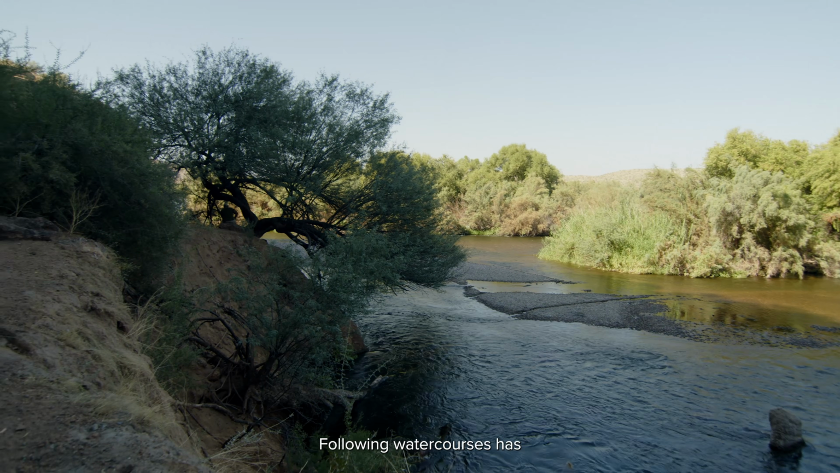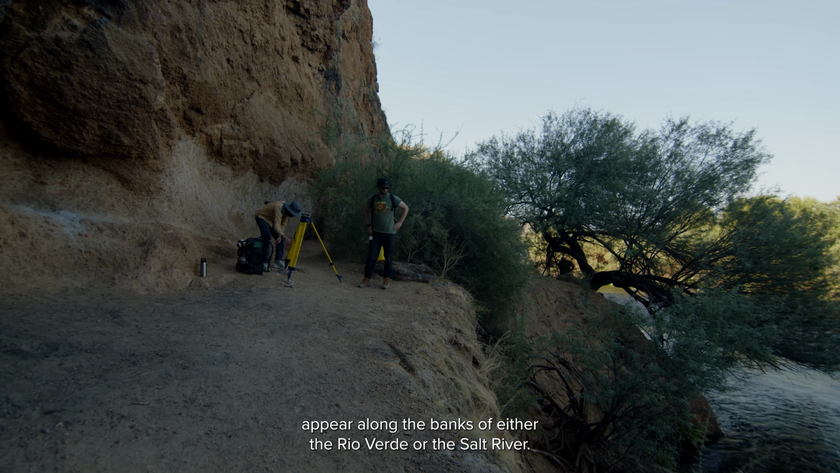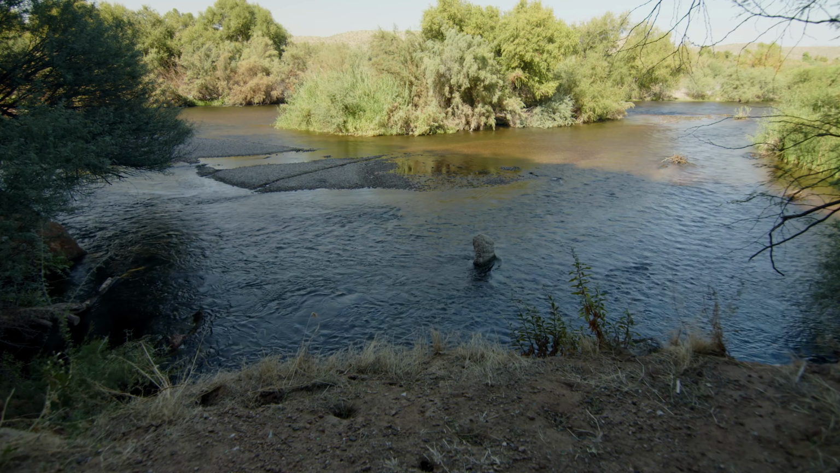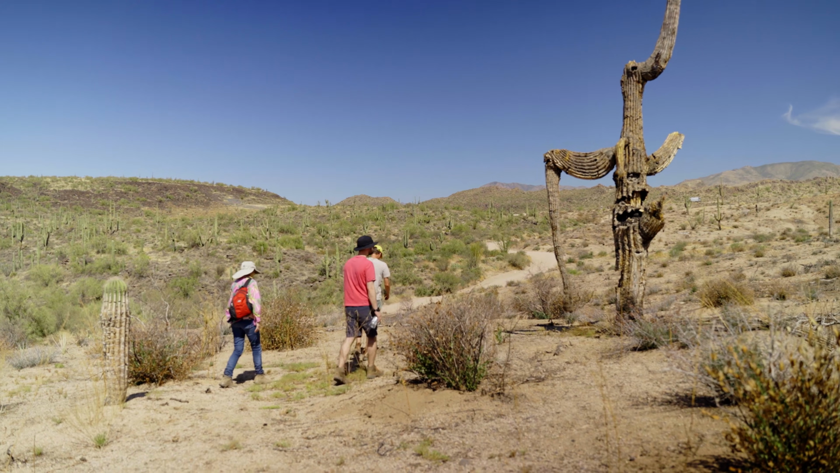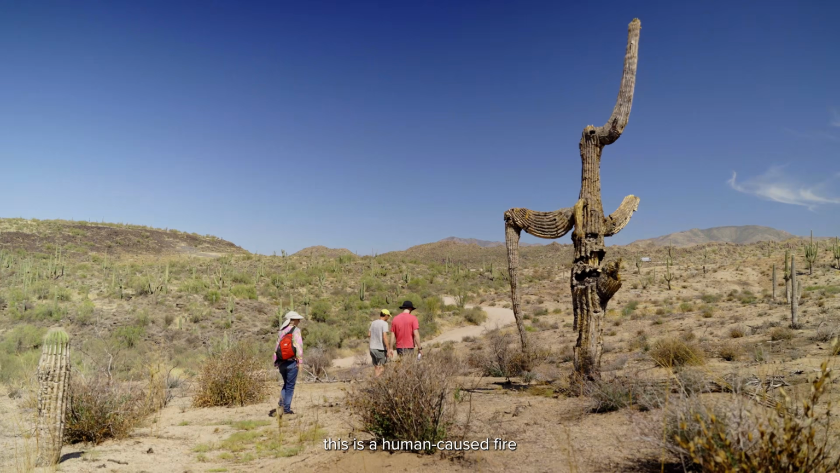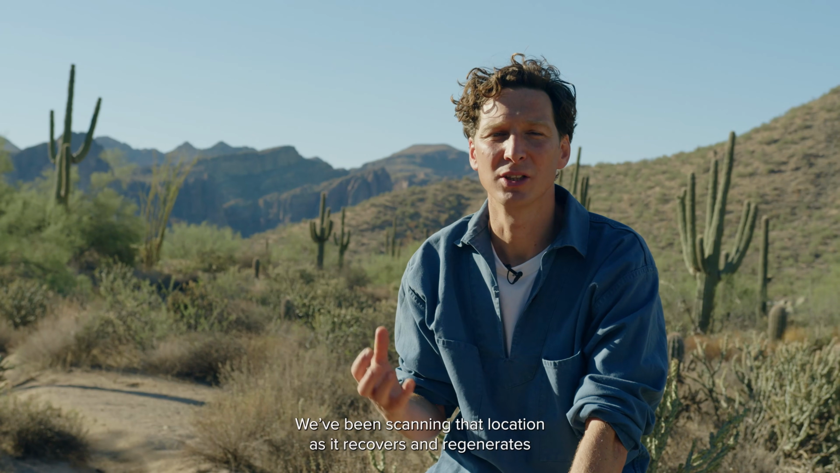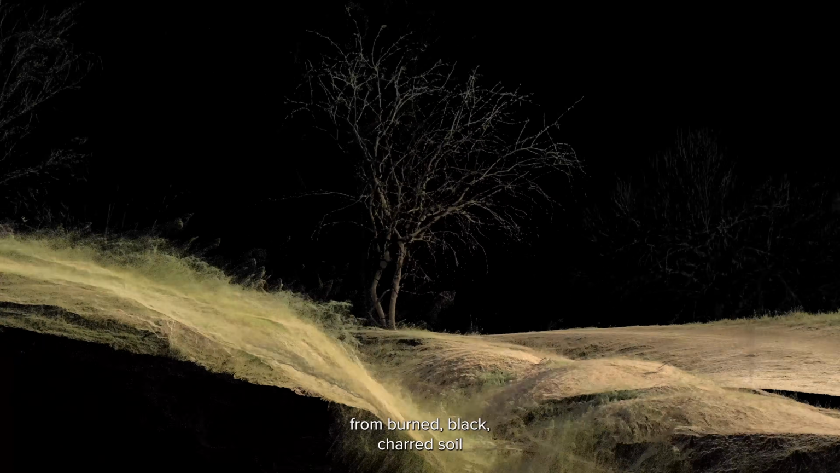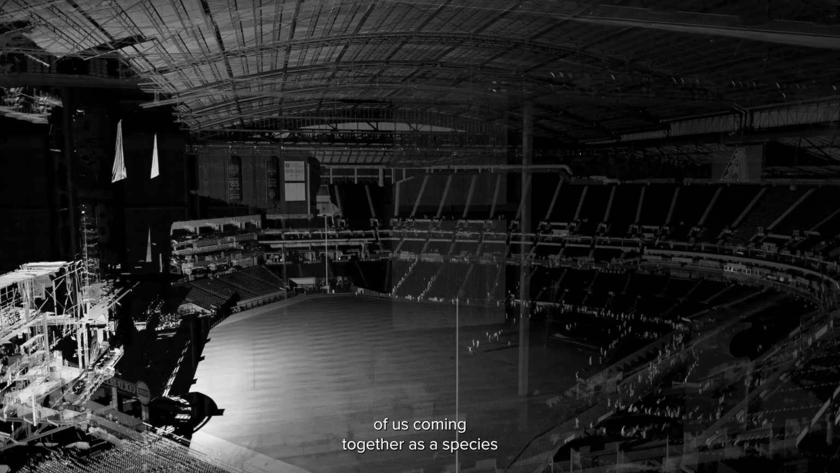Following watercourses has been a major driver in picking a lot of our locations as well. So some of the locations appear along the banks of either the Rio Verde or the Salt River. Their rate of flow is not natural at all. It's entirely controlled by humans. Another of our sites, the Diamond Fire. This is a human-caused fire, and fire is not a naturally occurring process in the desert. So we've been scanning that location as it recovers and regenerates from burnt, black, charred soil through some really positive green growth.